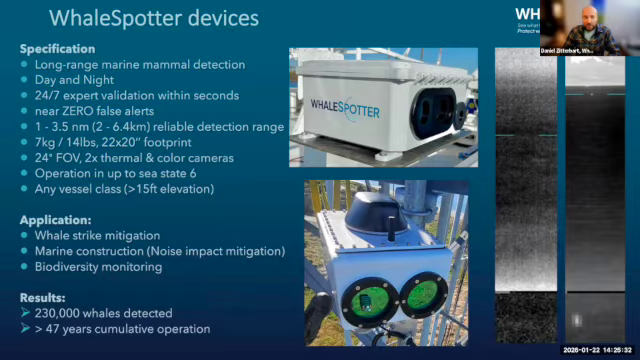The WhaleSpotter provides long-range marine mammal detection. It works day and night. It is validated 24/7 by experts within seconds. That means that every detection gets sent back to our team. Somebody verifies that it's a true whale and then sends it back to the captain. So this ends up having zero or near zero false alerts. I'll show you data later on, but we believe that captains must not get false alerts. If you get false alerts, you will get alert fatigue. You will not want that technology anymore. This allows